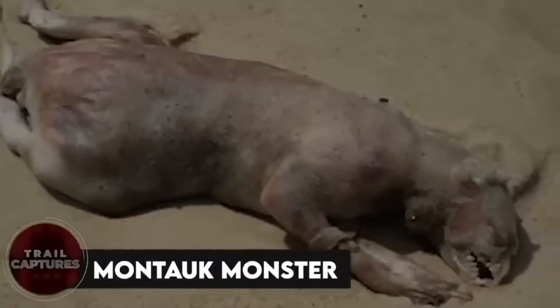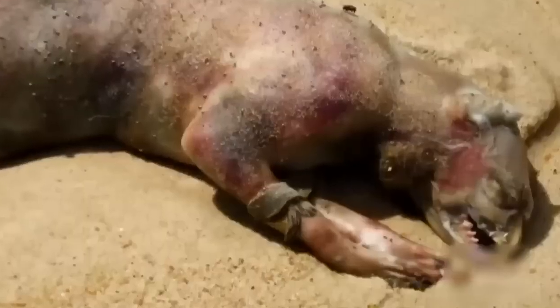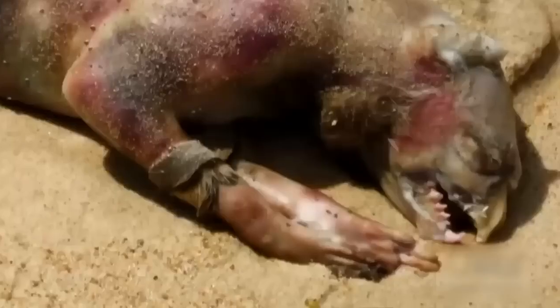Montauk Monster. In July 2008 in New York, two friends were out to take a walk along the shore, not knowing what was about to come next. Lying a few feet away was a dead creature that no one had ever seen before. It was the size of a small dog, with a beak like a chicken, and a tail again like a dog.